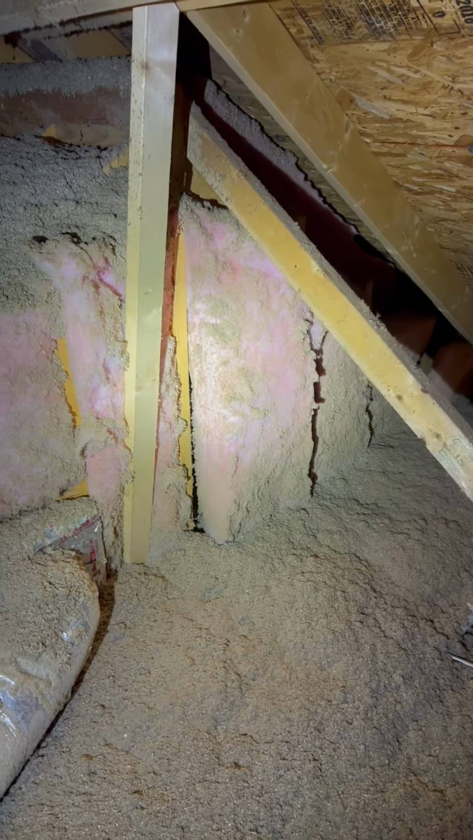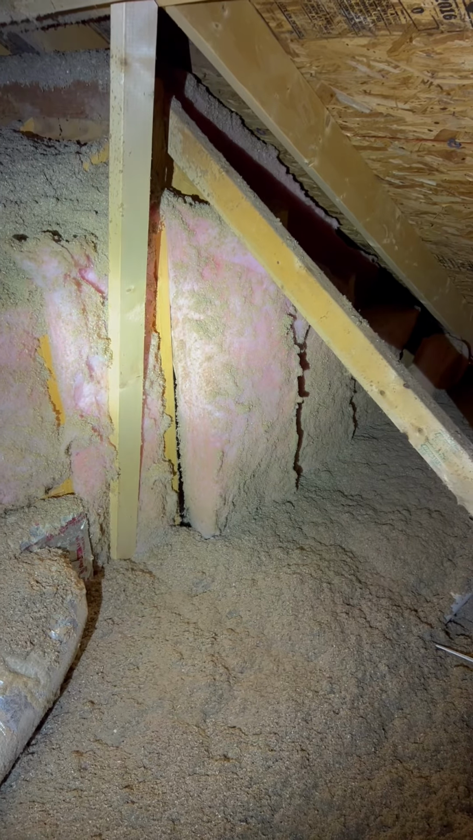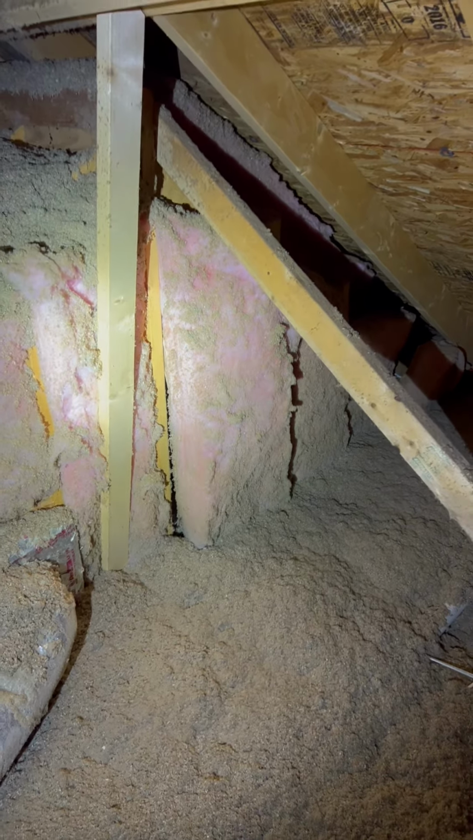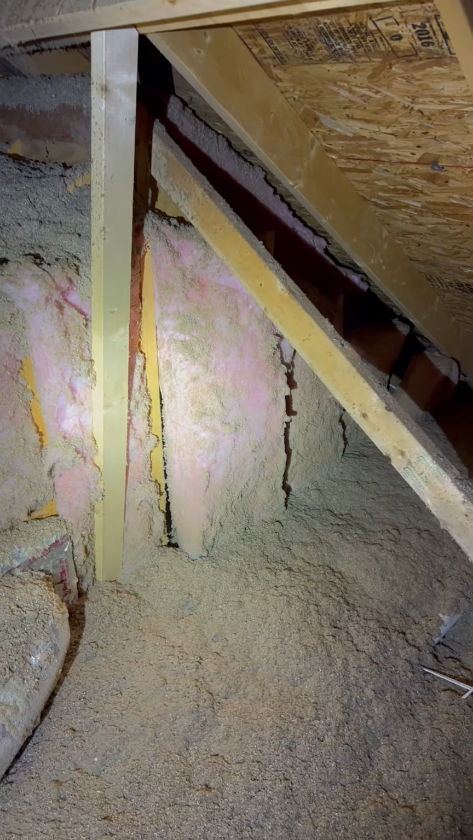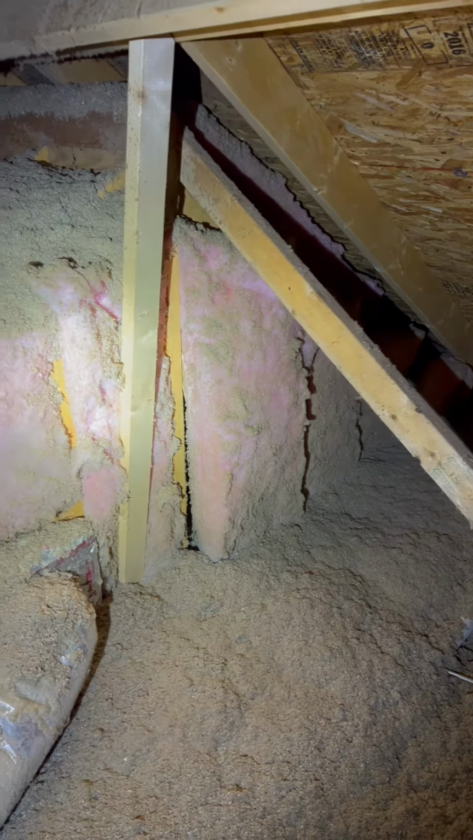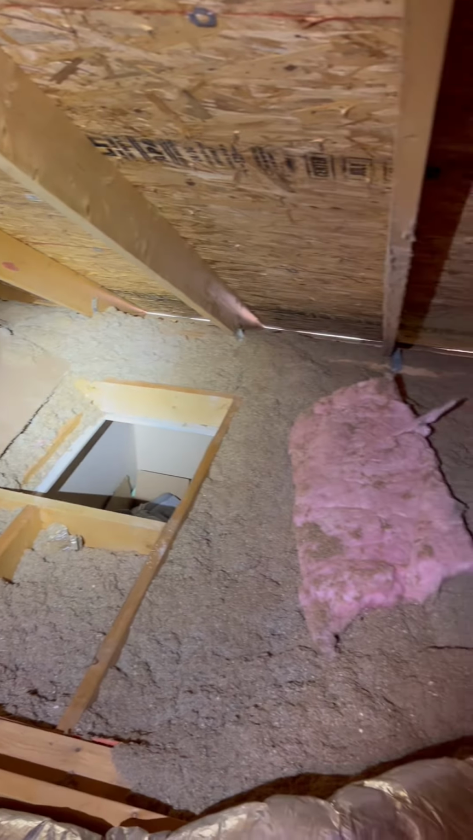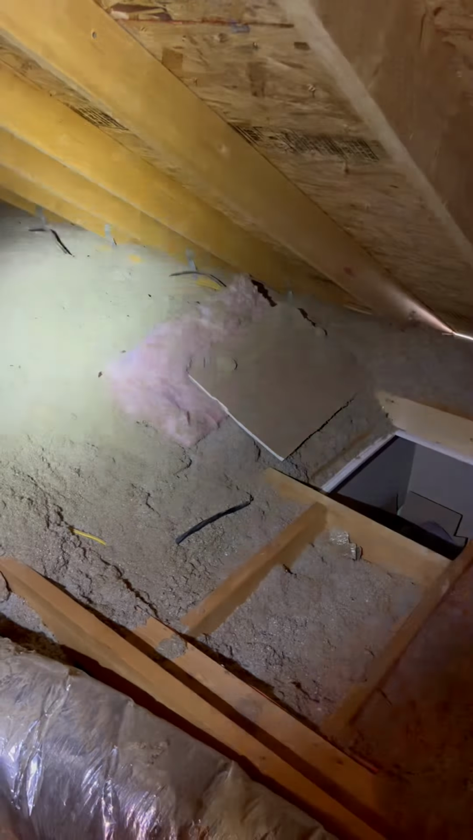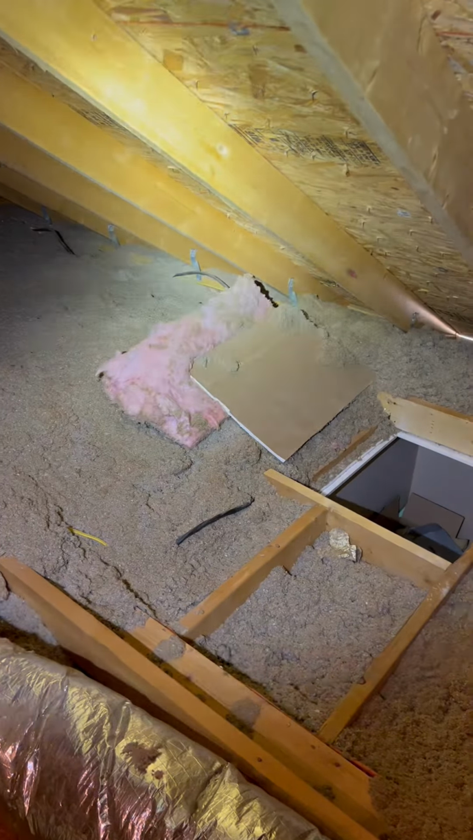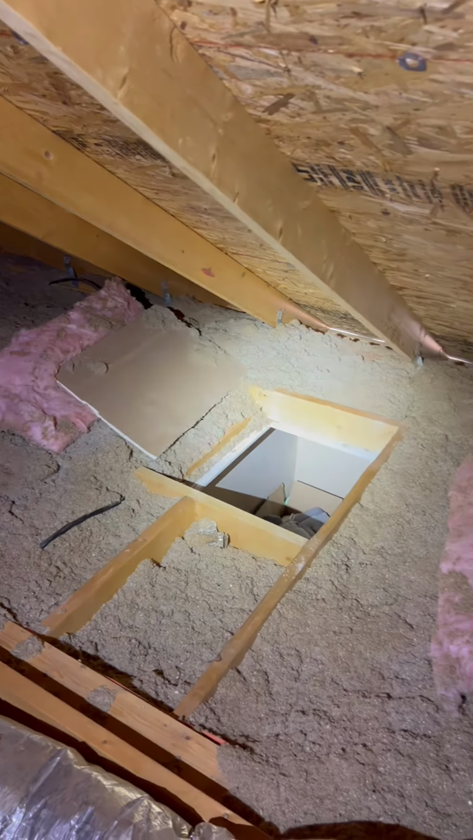This is something that might be missed without it, but it all points to why it's important to probably have something on the backside of this insulation to keep it in place and encapsulate that a little bit. So there you can see insulation on either side of it, but not in use. And so that's why I like the foam board as an option instead. I think it's a little bit more viable.